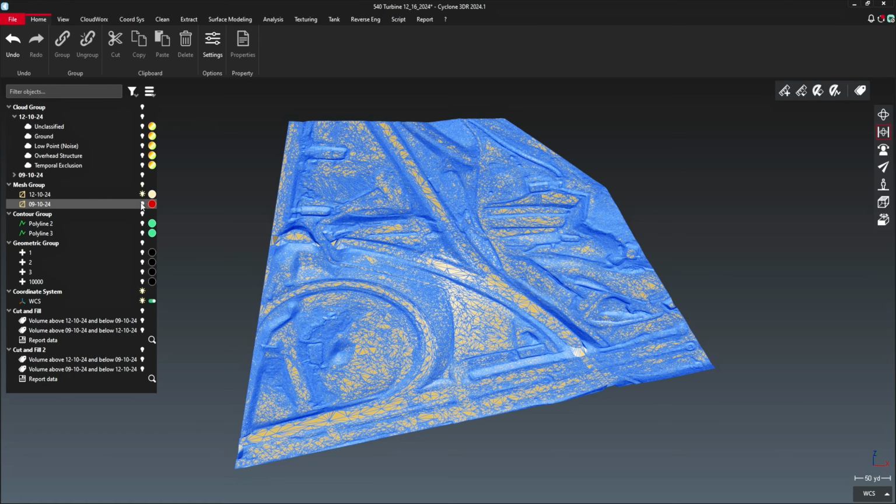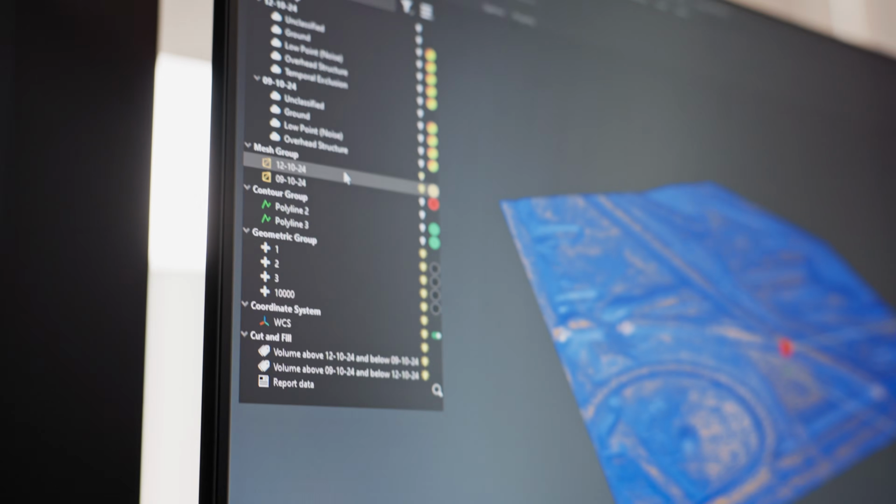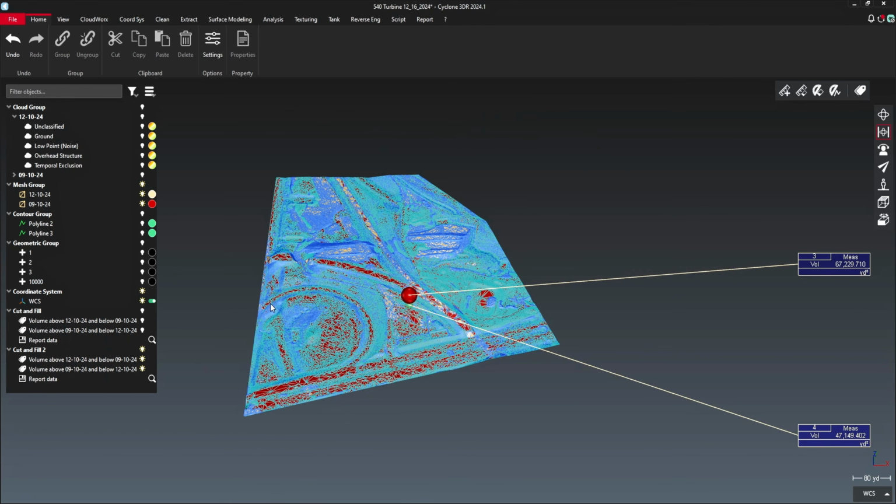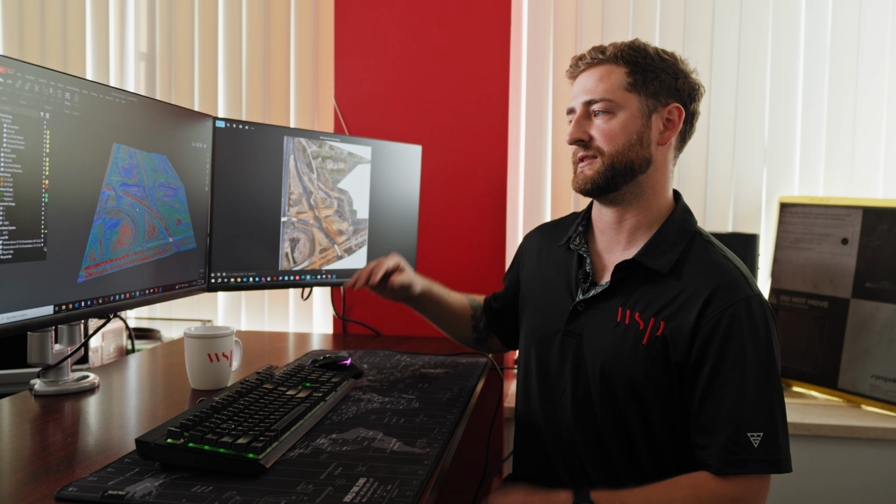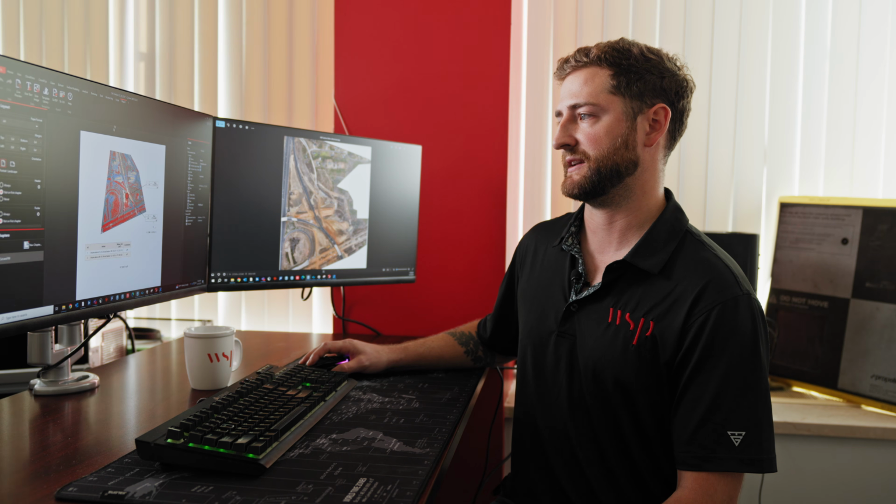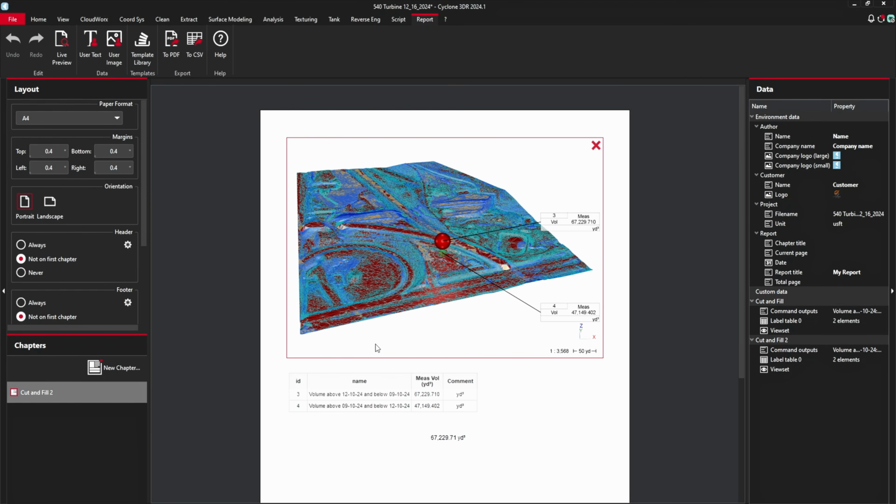With previous flights on this exact same site with the same limits, I can turn on another surface here from September. From there, I run what's called a cut fill analysis. And that allows me to differentiate what the difference in volume is between each of the surfaces. And then I can do a report that I can send out as our deliverable. And that just gives our engineers and project managers a difference in volume between the 2 dates that we acquired the data.